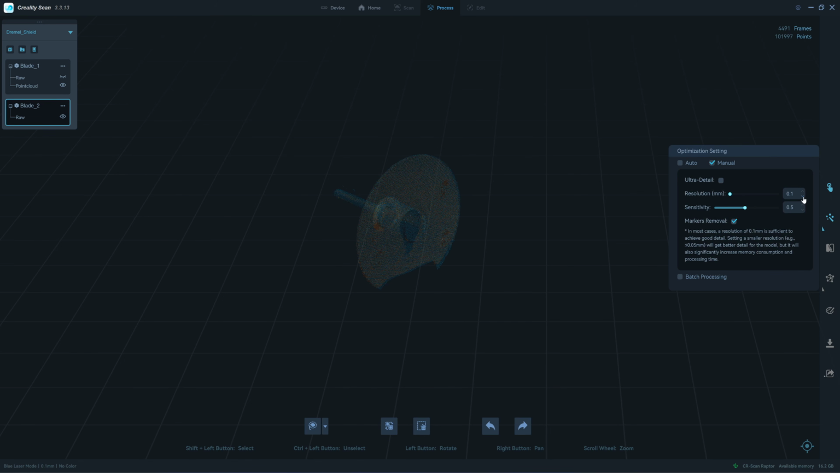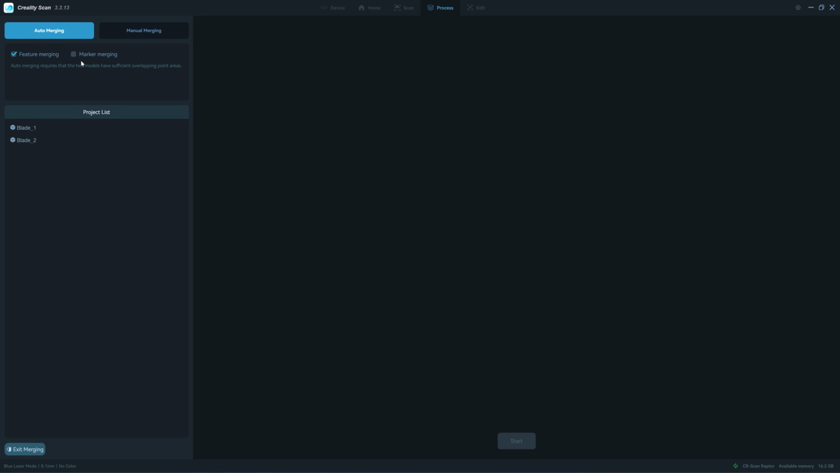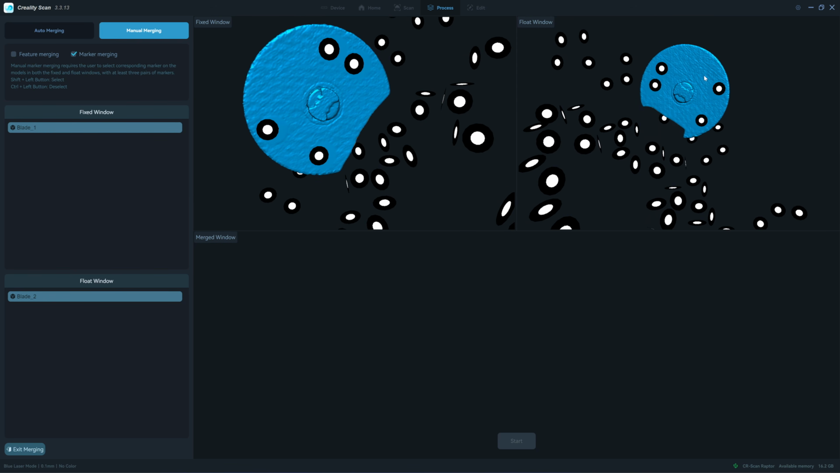Using a 0.1 millimeter resolution. Alright, let's merge them. Click on the point cloud merging icon on the right here, and then we merge with the manual merging. Click on the marker merging. Click on blade 1 and blade 2. See here, we have 4 markers that we put on.